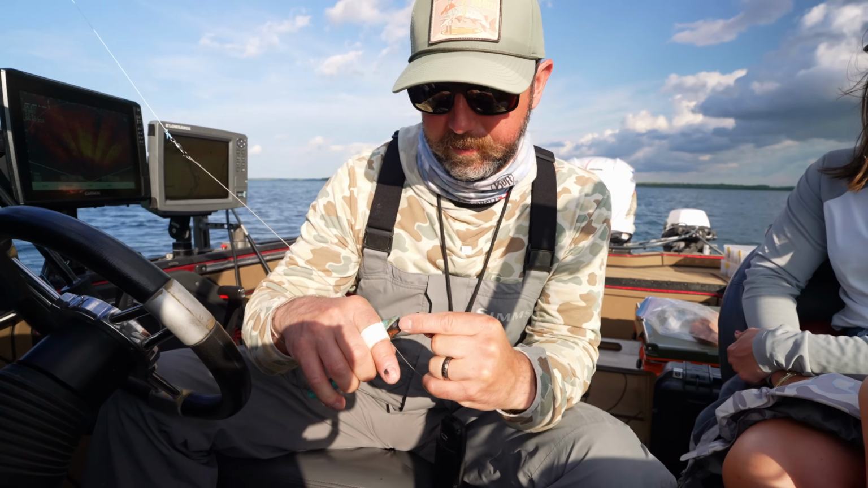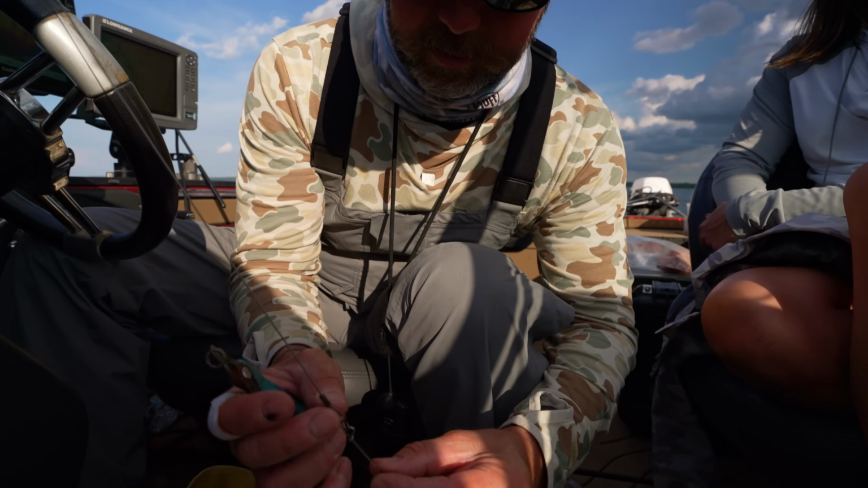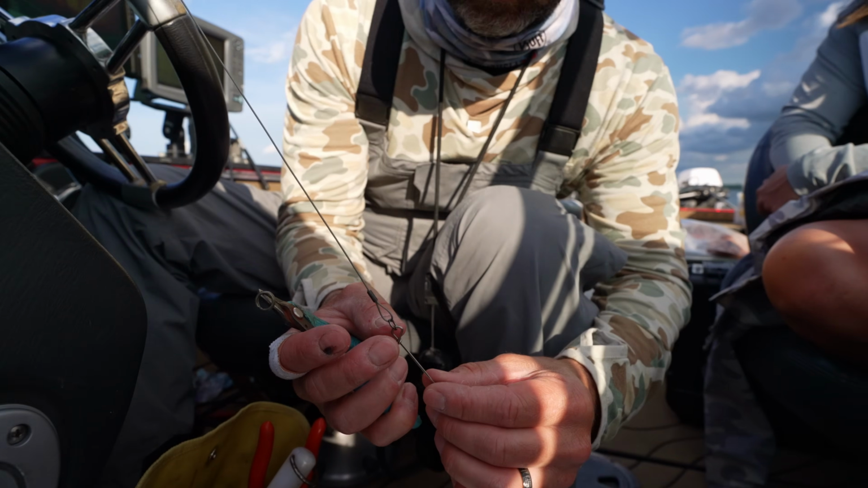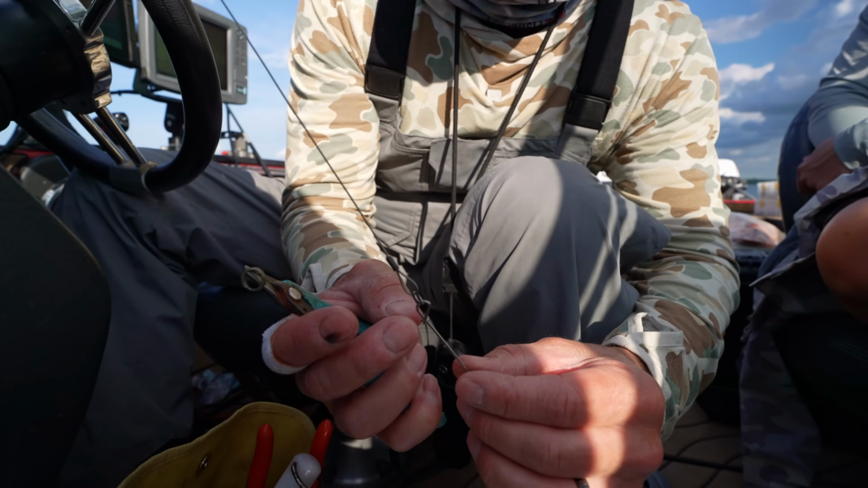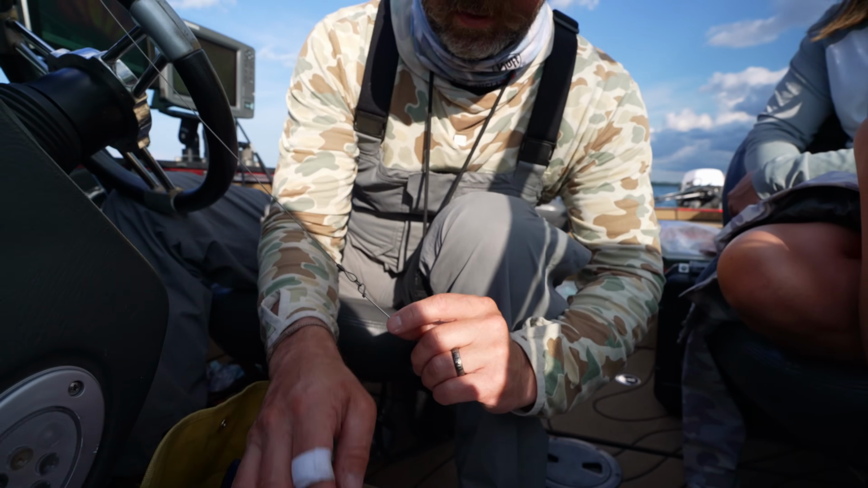I might put a little piece of shrink tubing right here to stabilize this, and then a vertical shrink tubing over the shaft of the hook, and then one to the Zilla. So just bear with me.